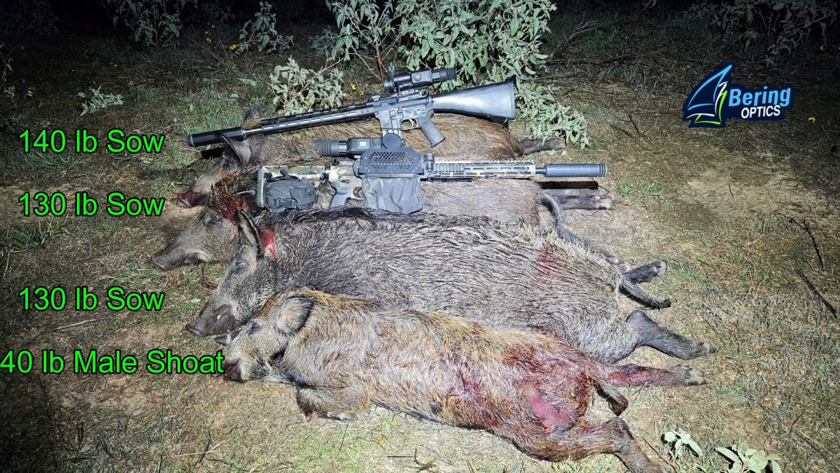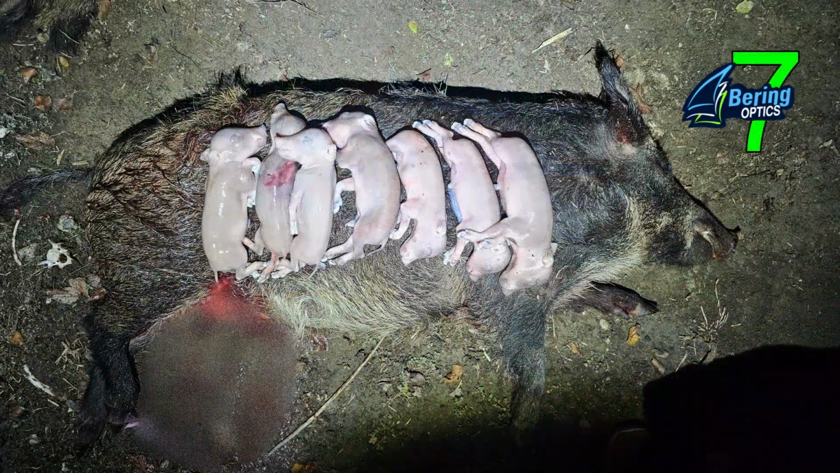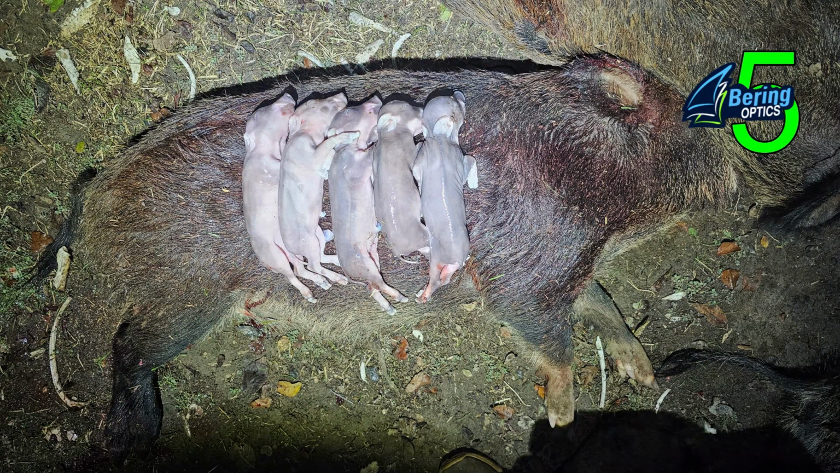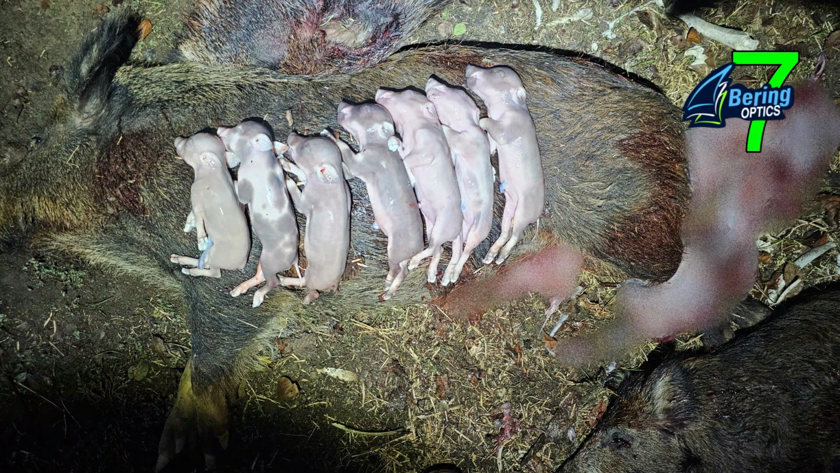We recovered 3 pregnant sows and 1 40-pound male shote, and the sows were loaded with fetuses. Ben's opener had 7 on board. My opener had 5 on board. And the joint runner that we shot had another 7 on board.